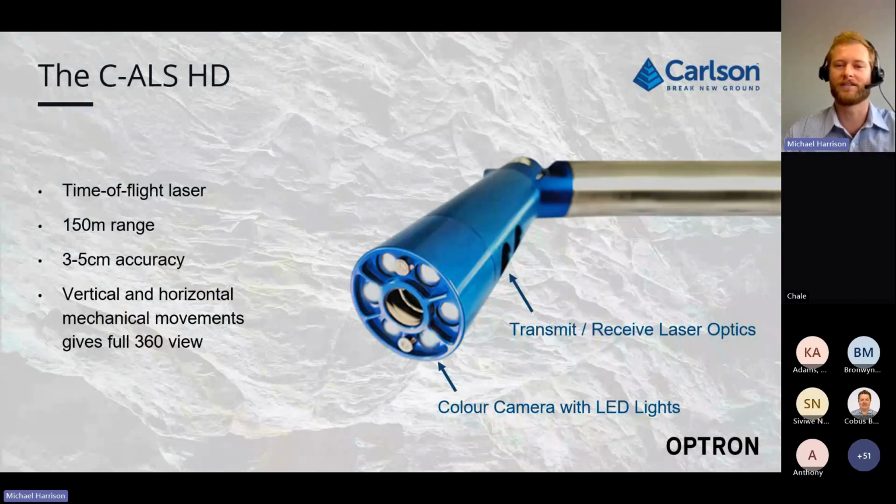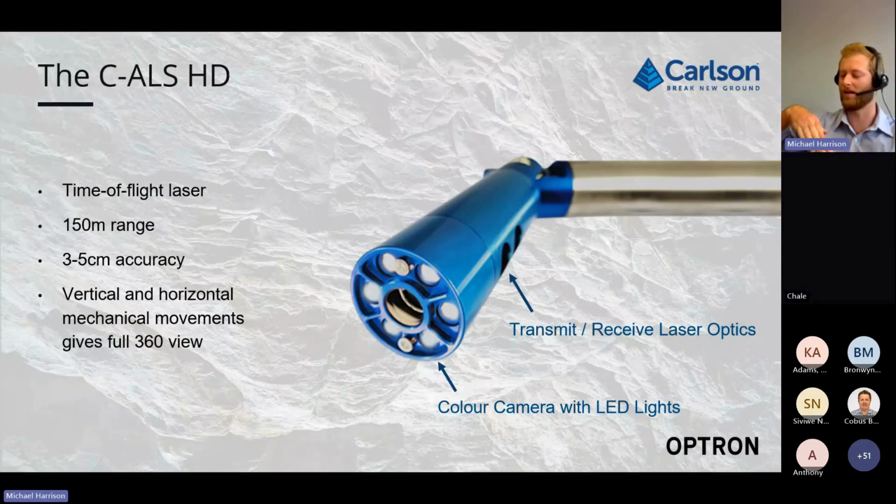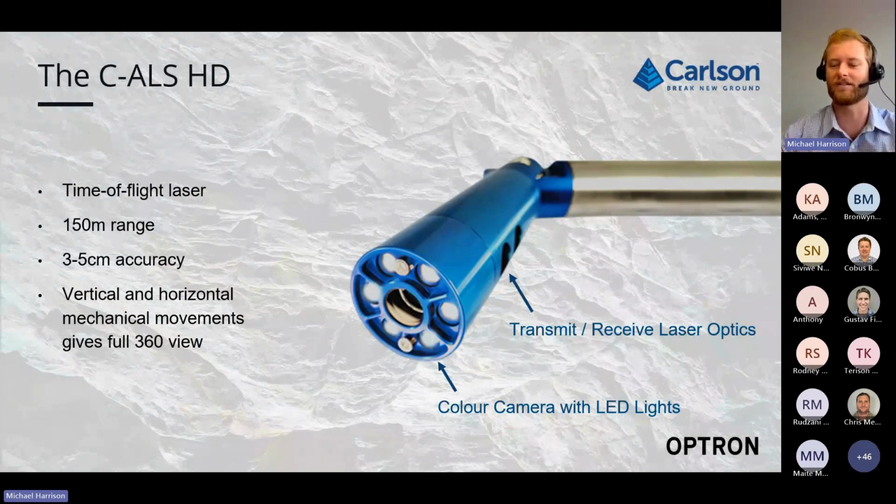And on the side, this is what makes the CALS very special. The laser is situated on the side of the device, and that is your transmit receive optics. The reason it is situated on the side, not the front, like you would expect, is because of the way the CALS swivels, and you'll see this when Ant does his demonstration. It allows a full 360 view around where the CALS is, and not simply a 270 or 285 view, where generally, like most scanners, the piece behind the scanner is not captured.